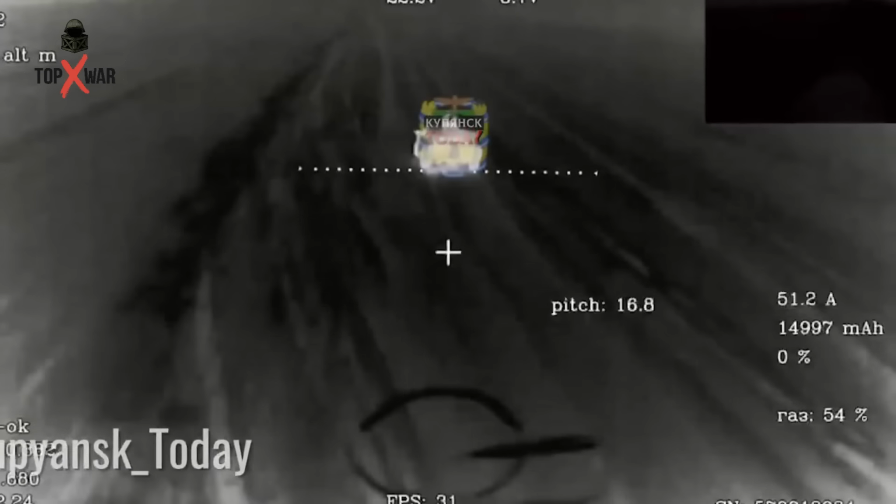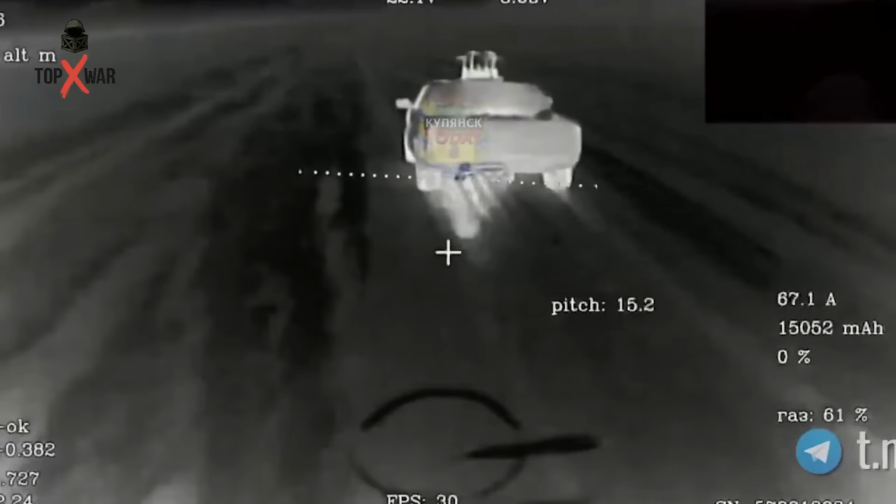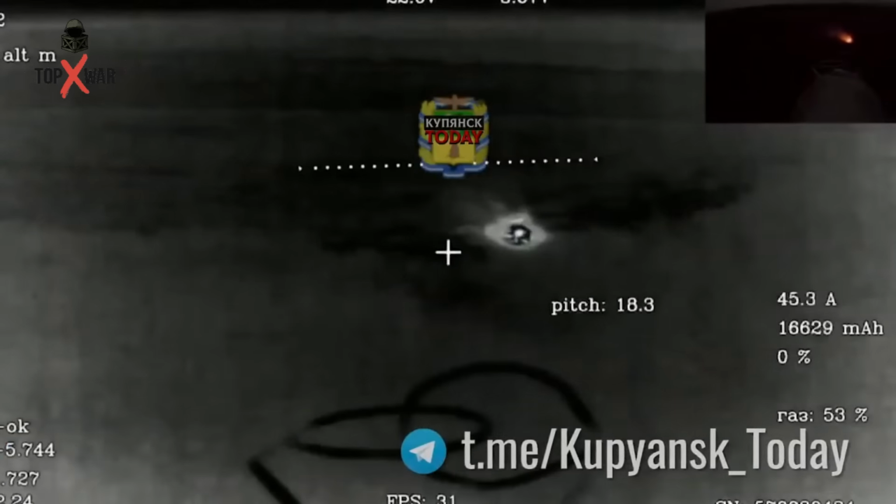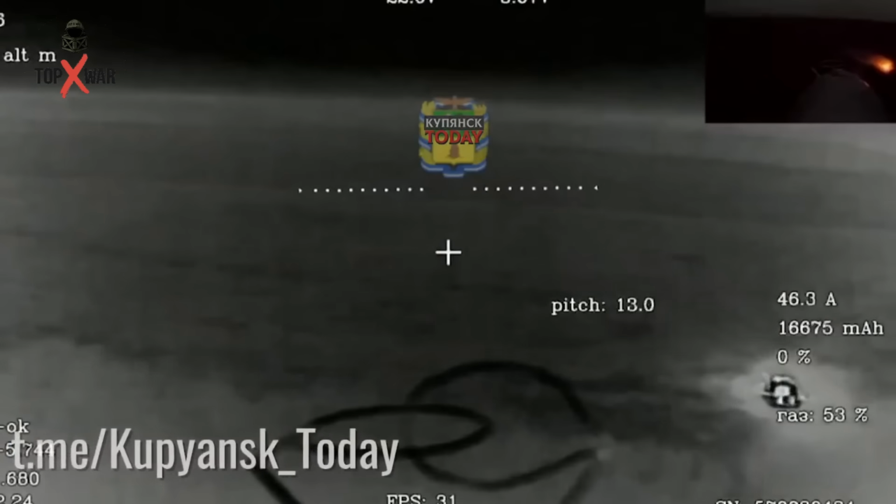On the Kupiansk direction, Russian units struck a pickup truck carrying Ukrainian servicemen. The vehicle was destroyed with precision fire, eliminating the live forces inside and underscoring the vulnerability of enemy transport under constant surveillance.